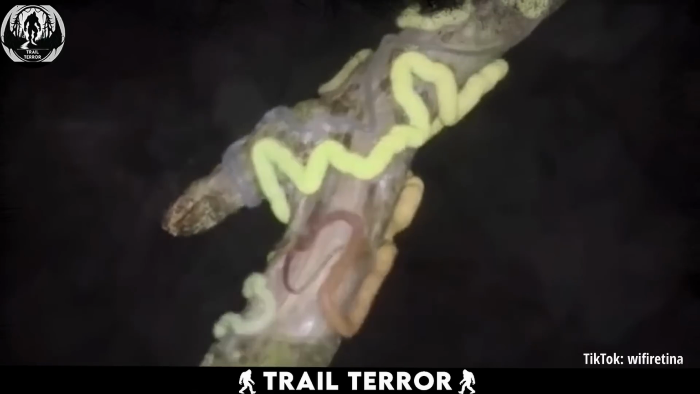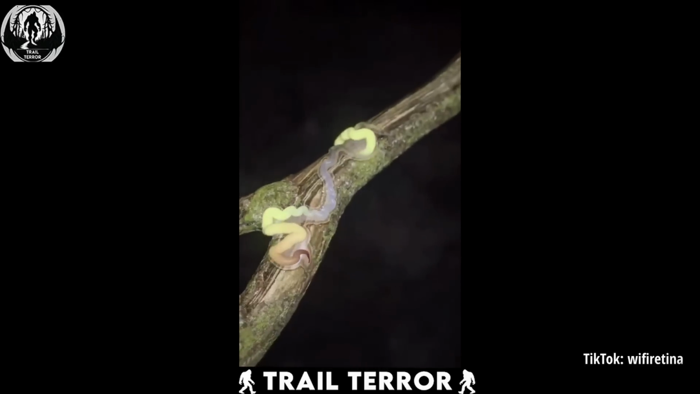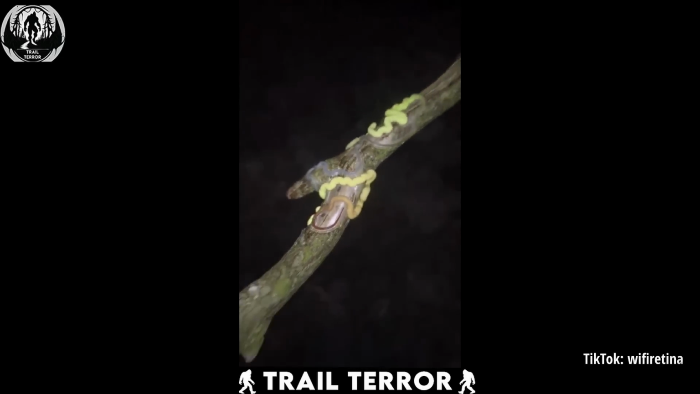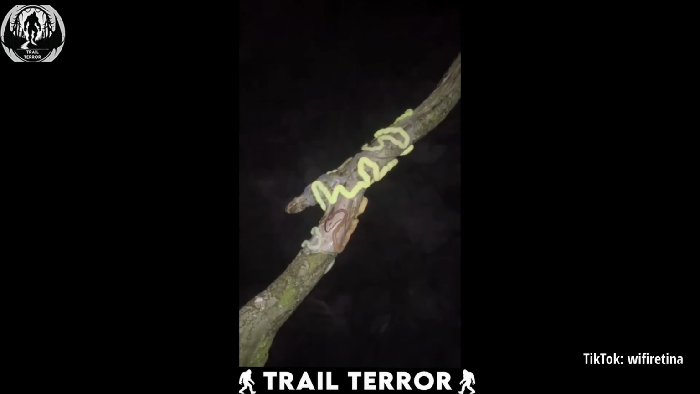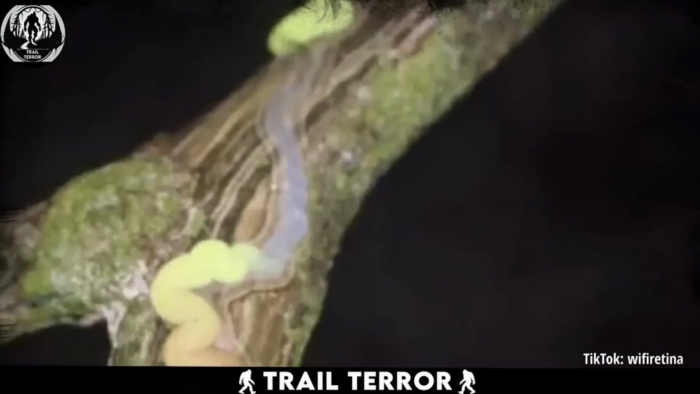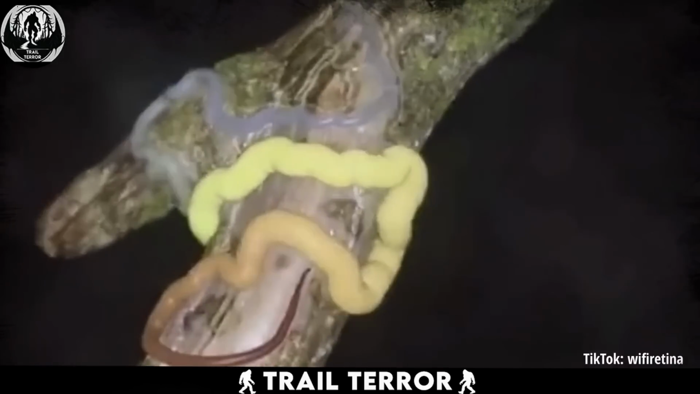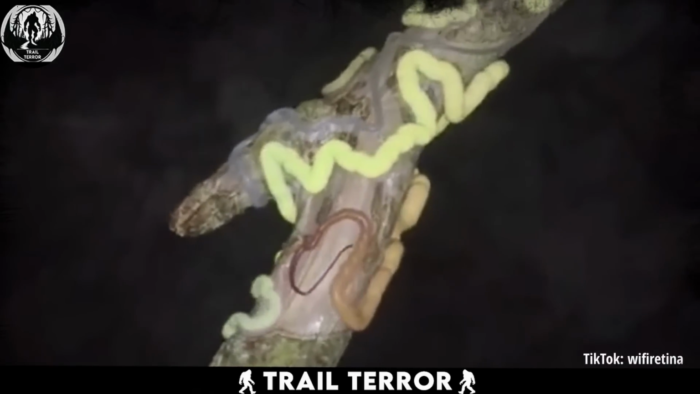But things get even weirder. As the video continues, this odd bug starts to expand, almost like it's trying to engulf the entire branch. The yellow bulge stretches in a strange pattern, paired with that transparent, ghostly white body. It's like watching some kind of parasitic organism slowly take over its surroundings.